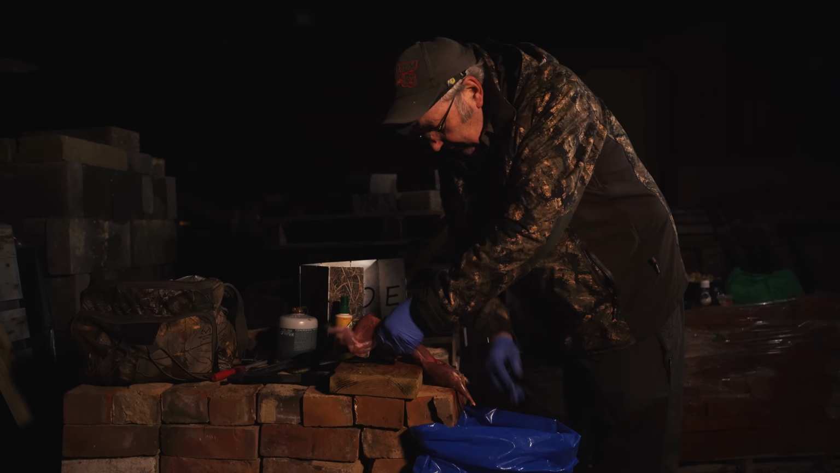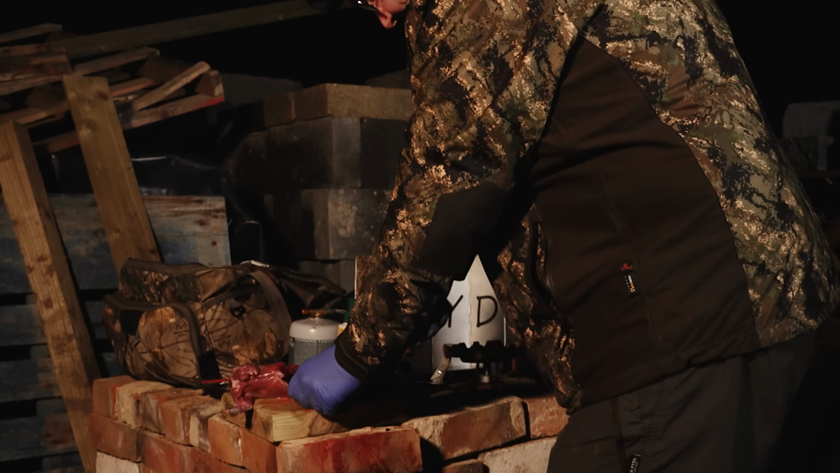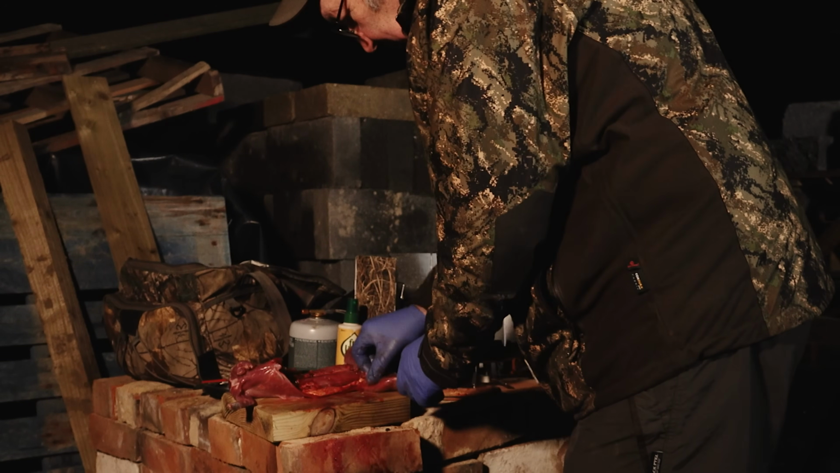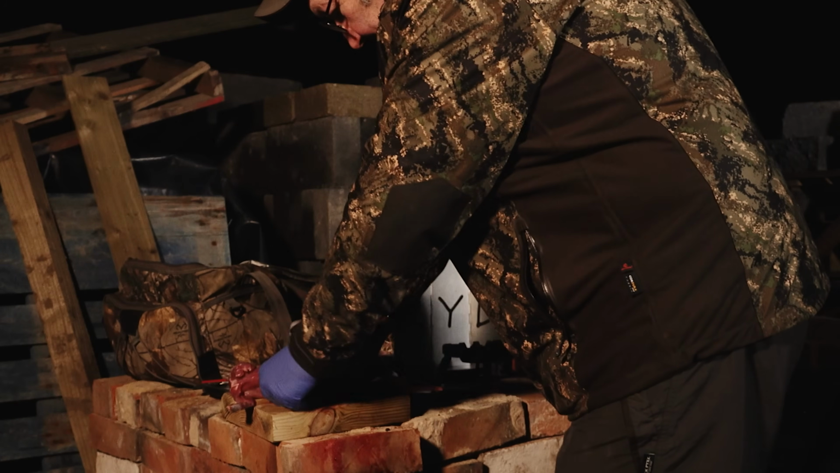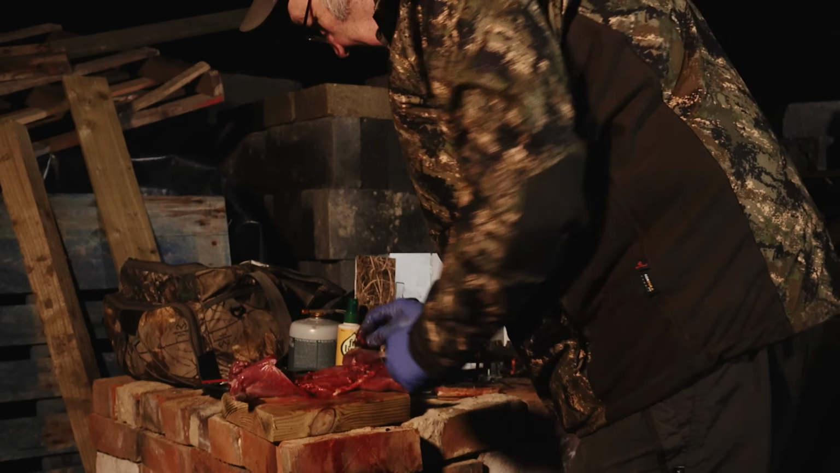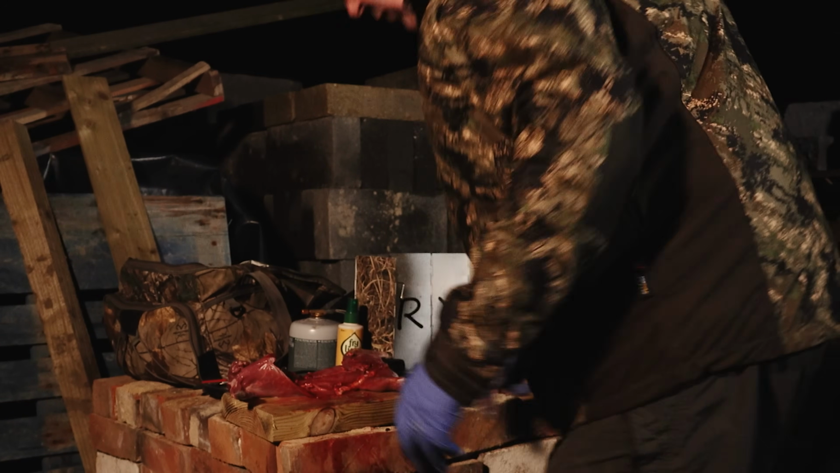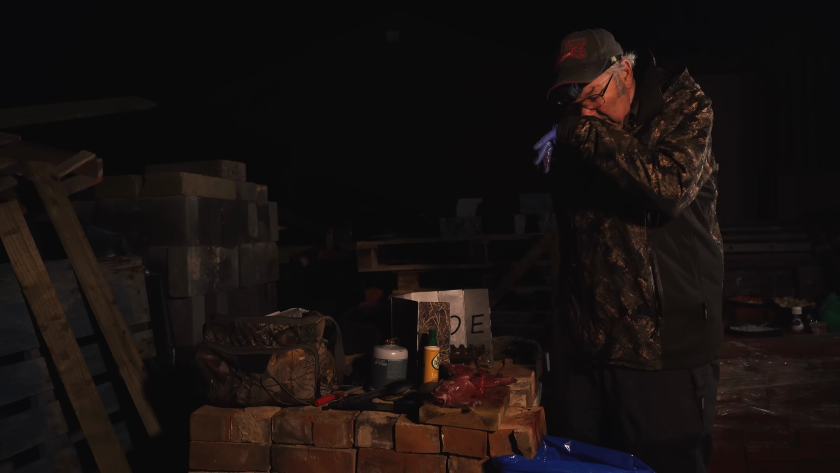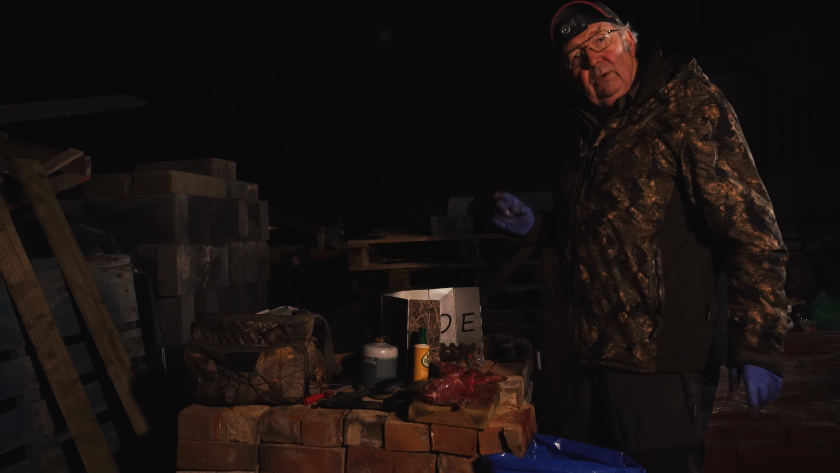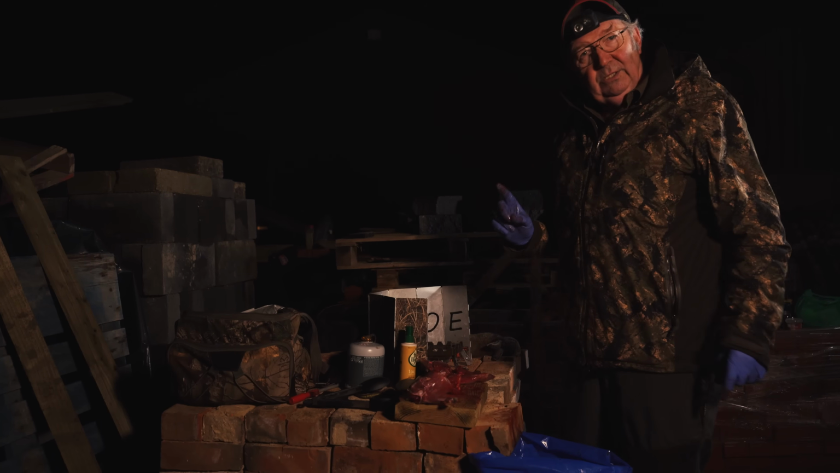Cut that off. Now this one, that'll expose everything pretty much. Clean all that, and that is ready for a good old wash. What we'll do once it's washed is we'll joint it, and I'm going to start cooking it off. So come back to me when we've washed it all up and I'm ready to cook.